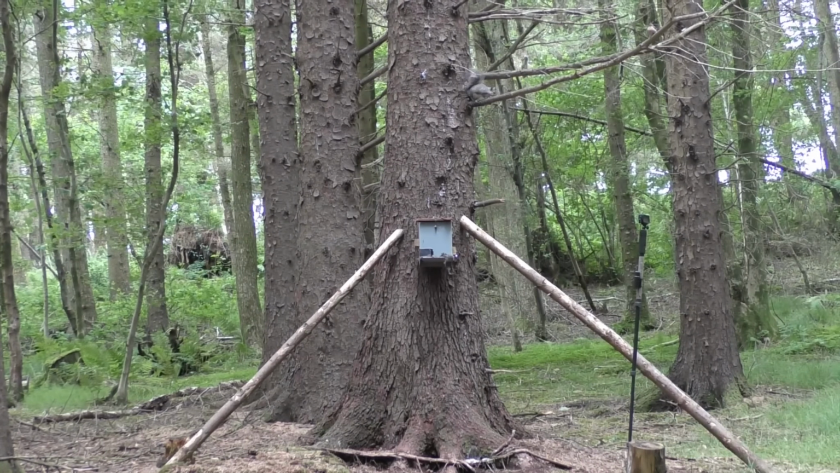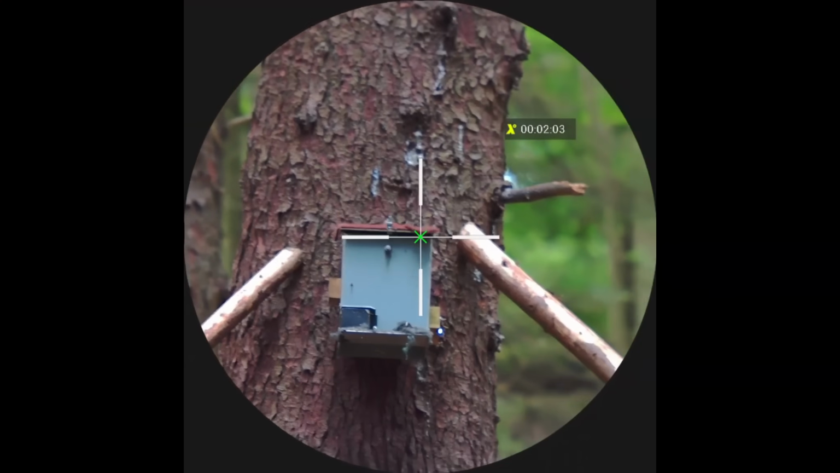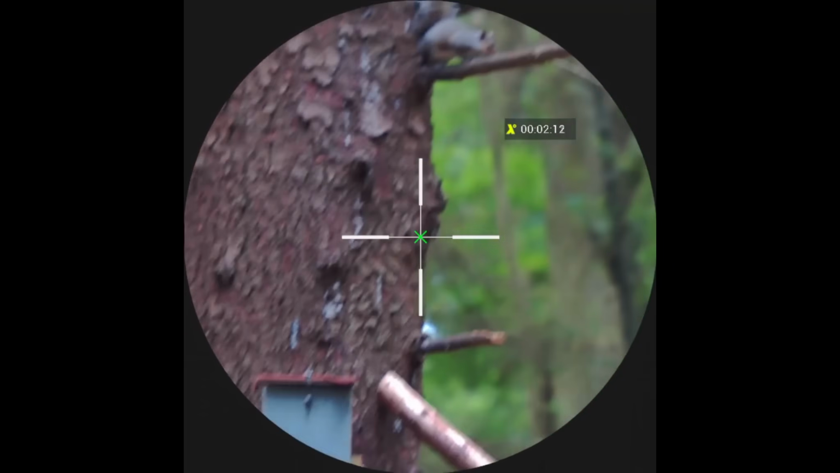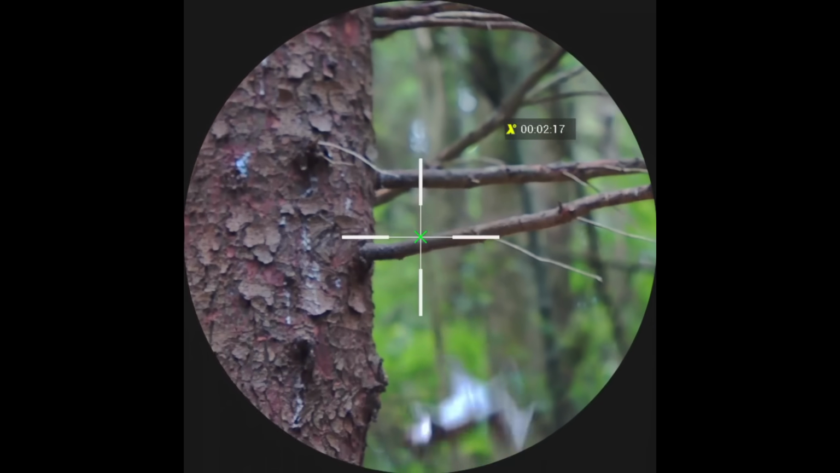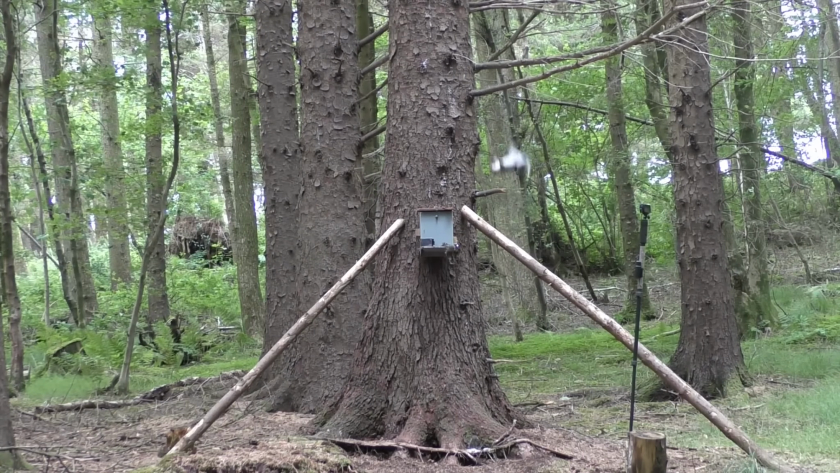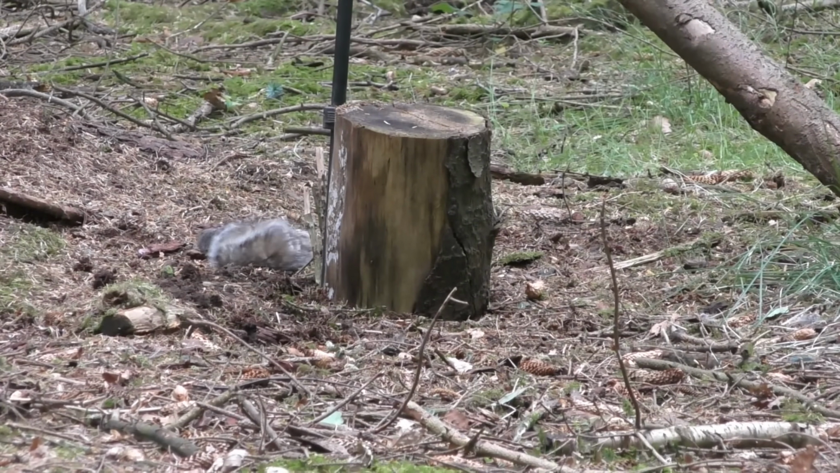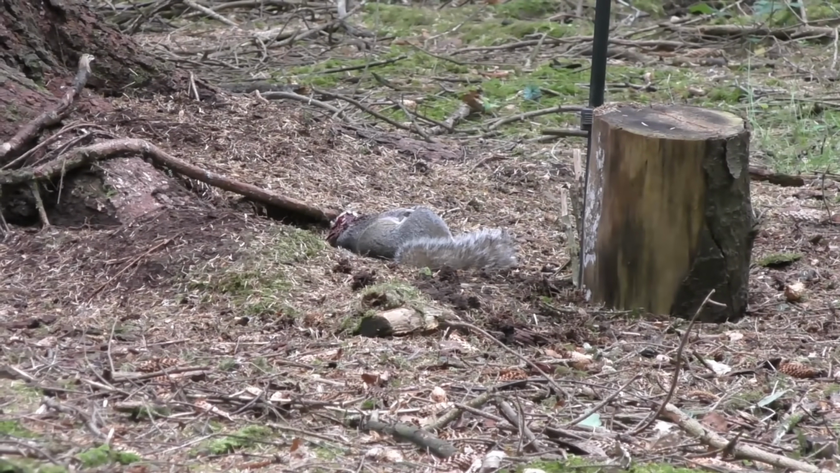But this squirrel isn't quite playing the game, and this does happen quite a lot. So even though my scope isn't quite in focus, I do see an opportunity, and if I can get lined up quick enough, then I will take that shot. I didn't actually think this was going to come in, but play the waiting game and eventually it does fall foul to a pellet to the head.